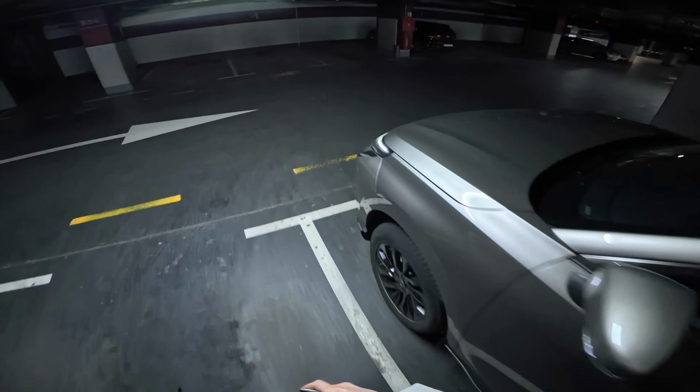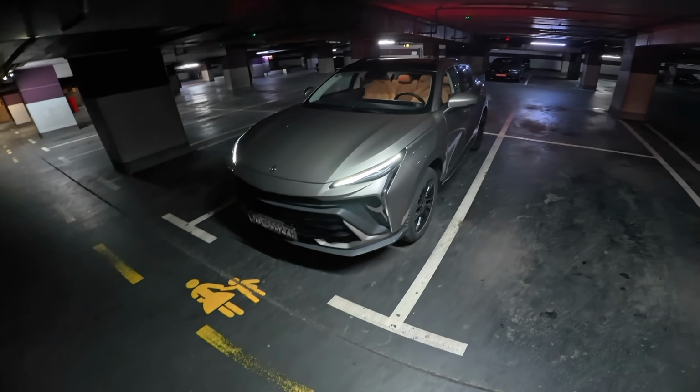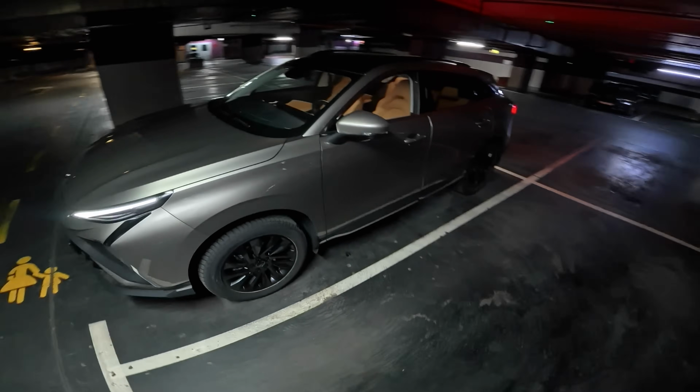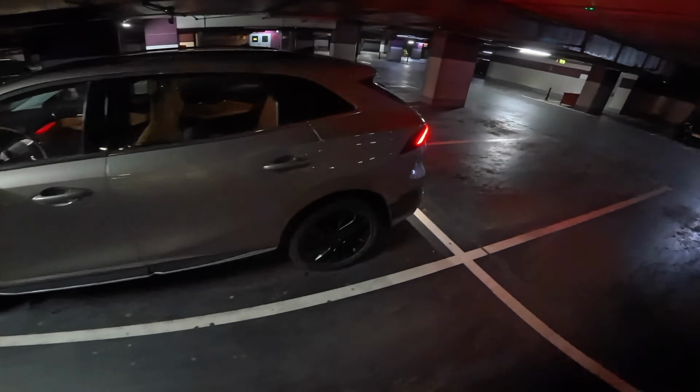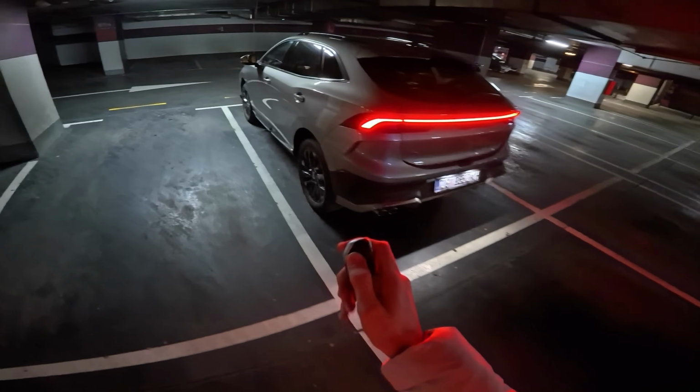So just a quick walk around. You can see the beautiful front end, you can see the interior, and just to show you the taillights, it's the one connected LED bar, looking quite cool.